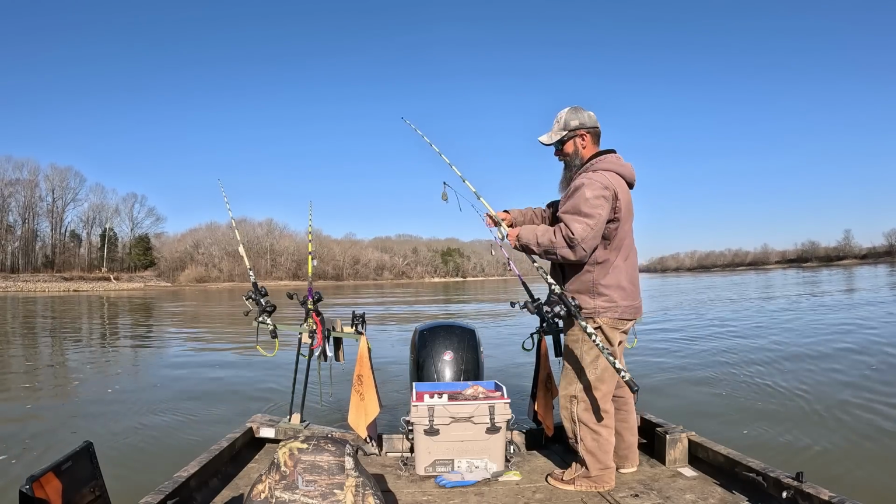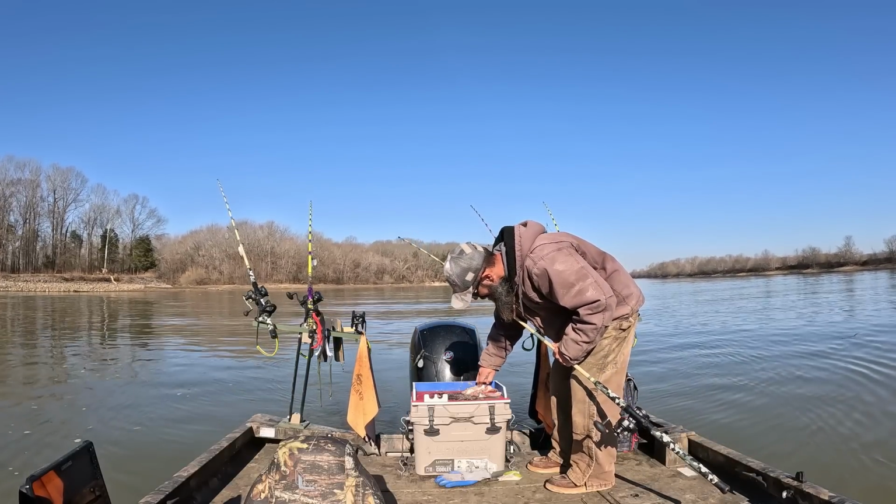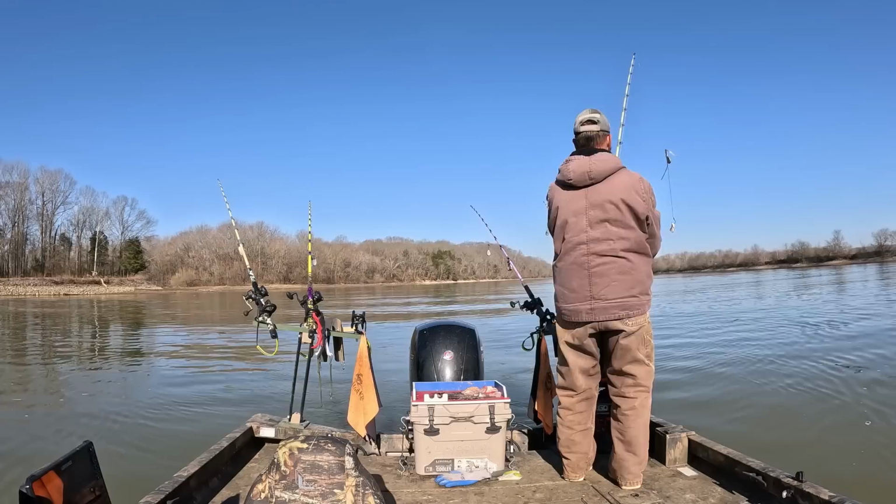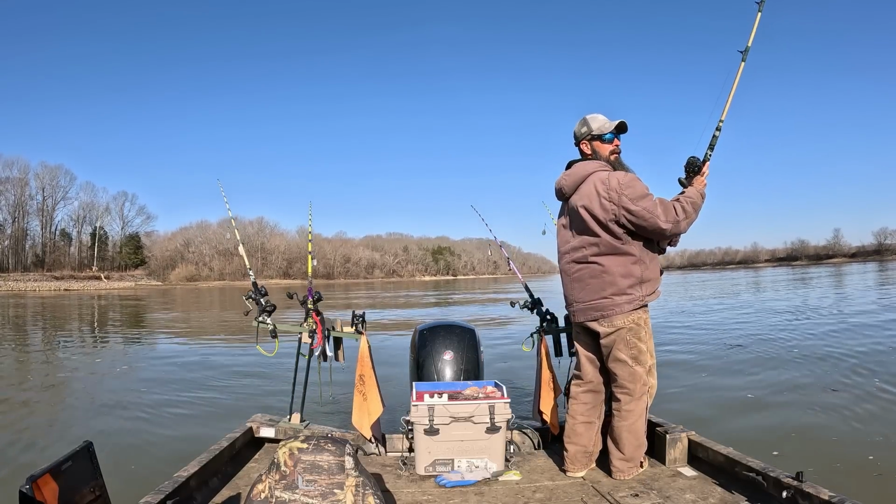Like I said, what I do with this here, especially with all the guts and whatnot that are still laying down here, just kind of rub all this on it. Get a little bit more scent down there.